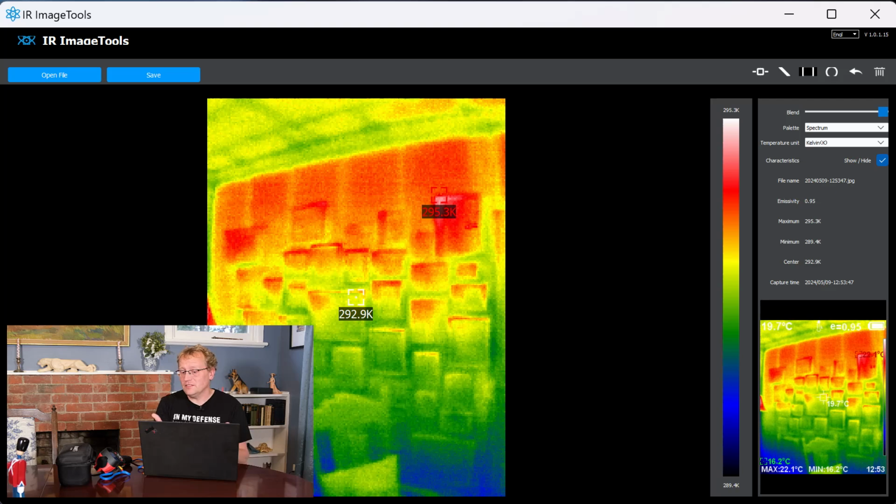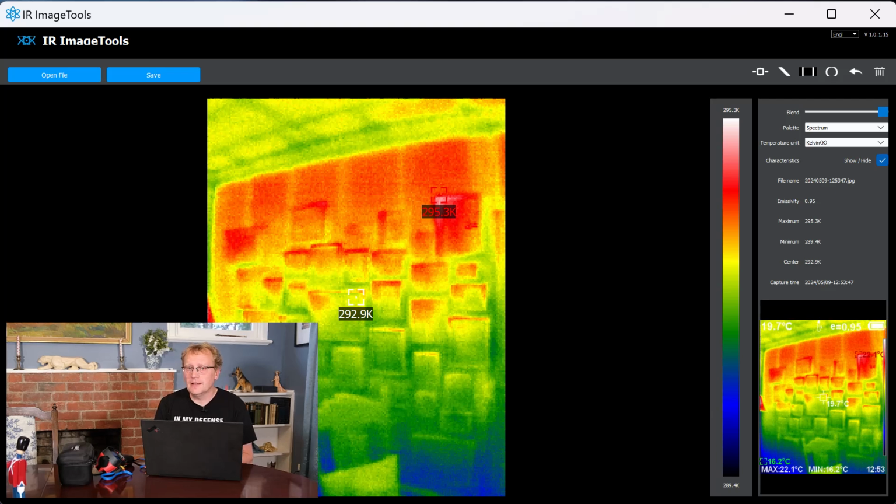But the images, actually this is very useful. It doesn't do a lot, this program, but it does do some very useful things for post-processing in case you need it. So yeah, that's the PC side of things. It is just a Windows app or Windows program that comes with it.